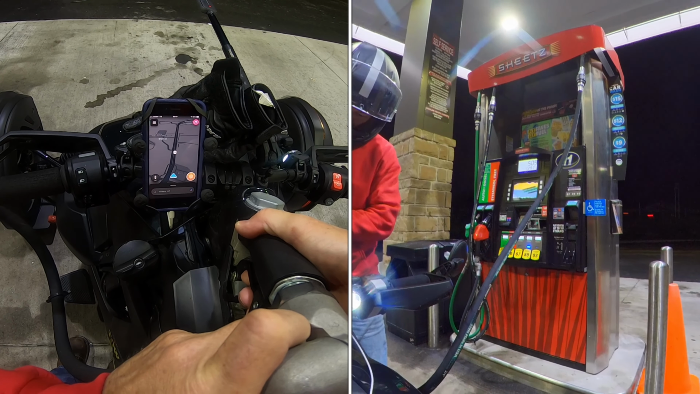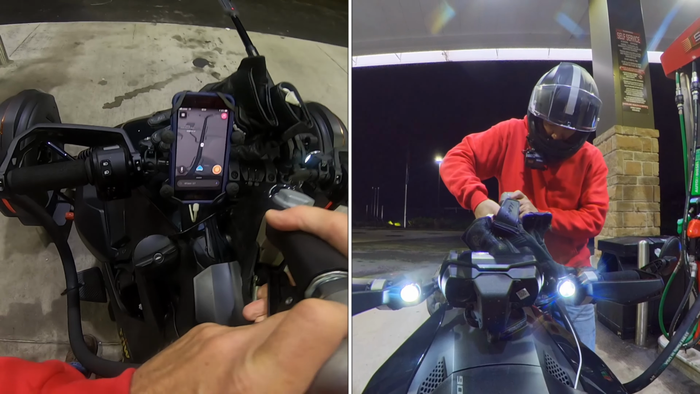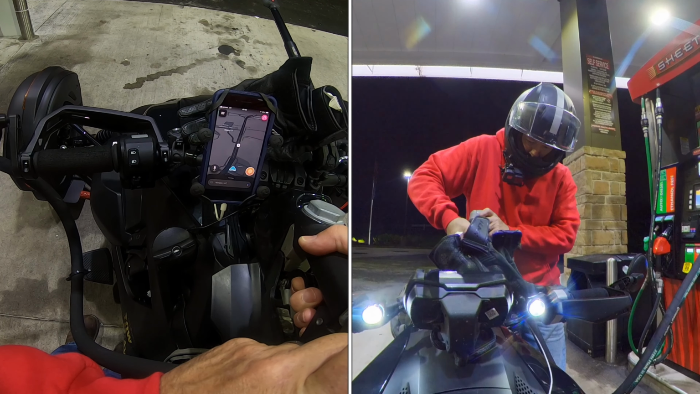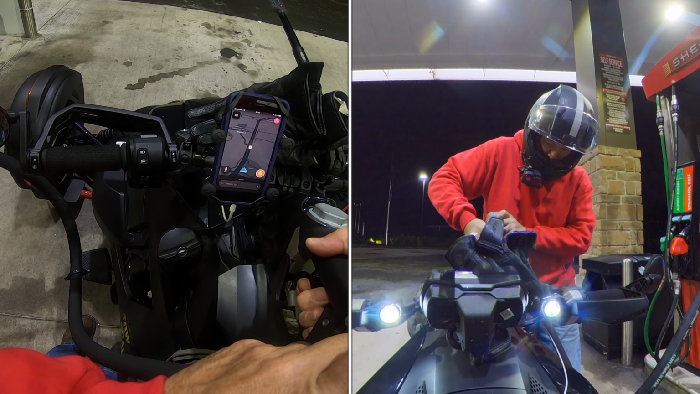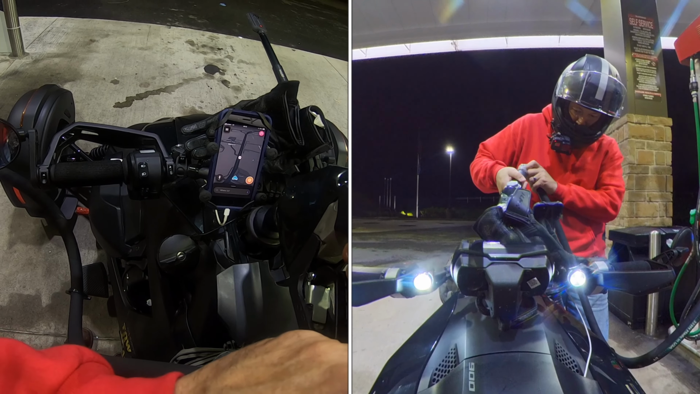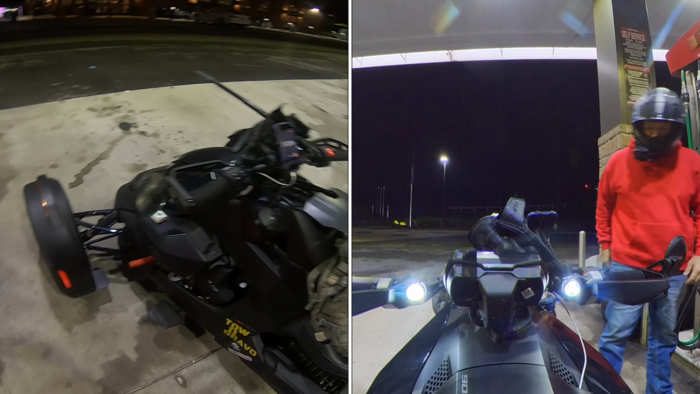This is one of the ones you have to have the nozzle in all the way. I have to be a little more careful with that because we don't want to shoot gas all the way out. So we'll go... I think it'll be safe to go 3. Yeah, we'll do that. So we'll go 3. 3's fine.